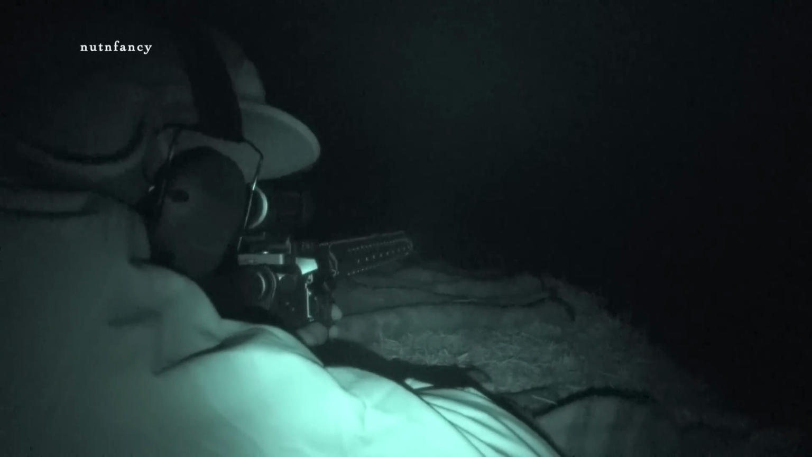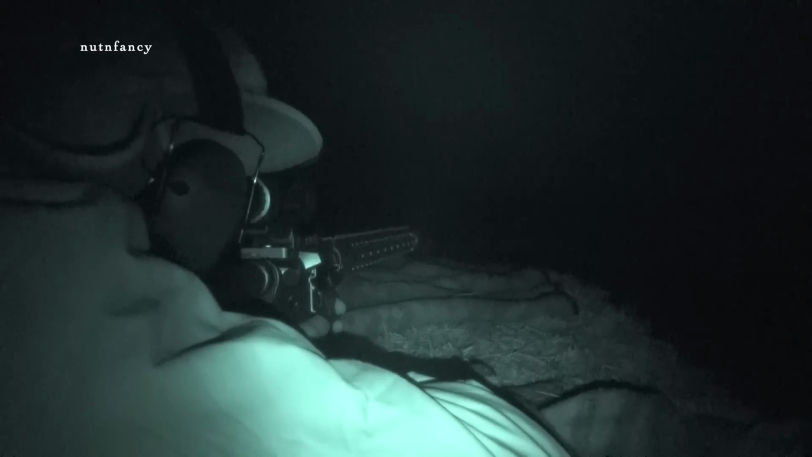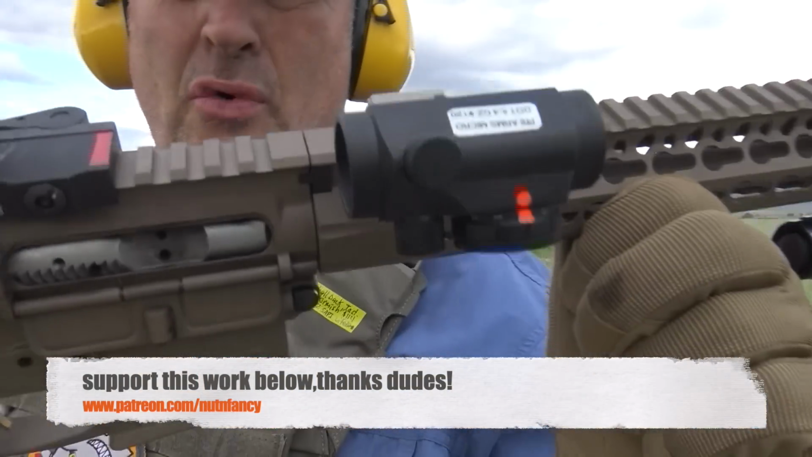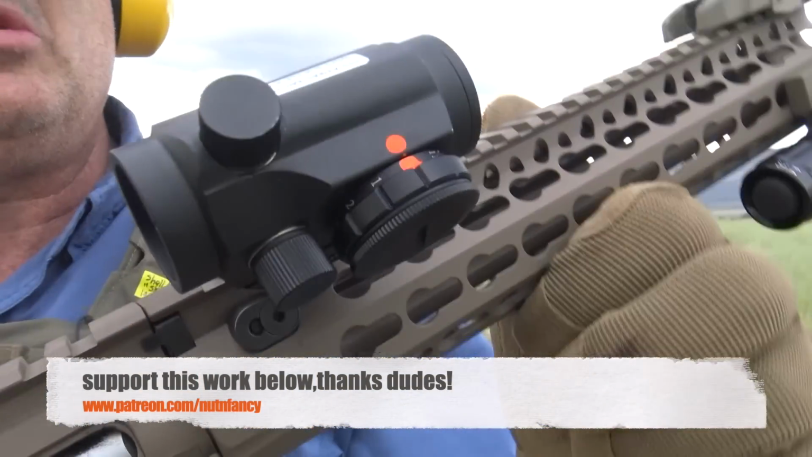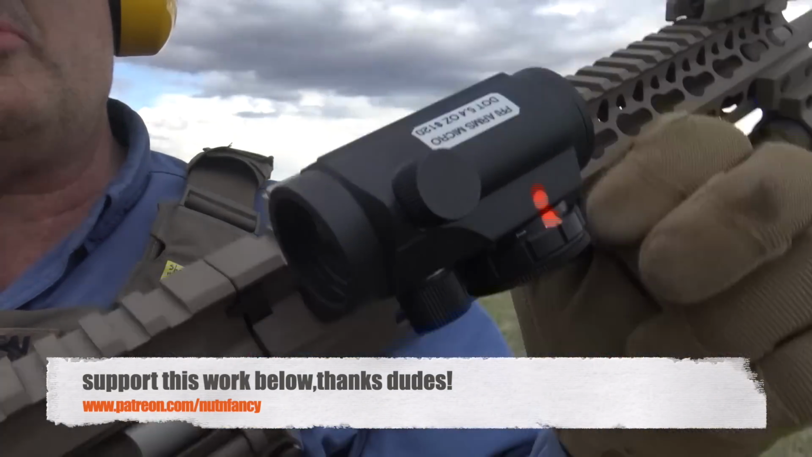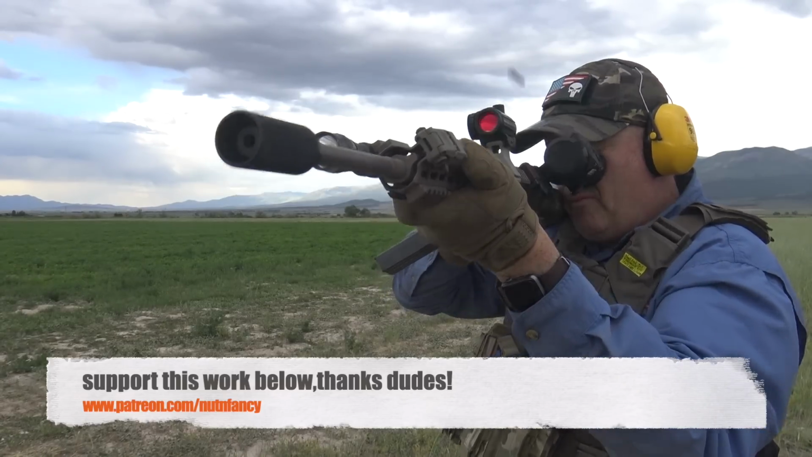Which brings us to my 45-degree offset Primary Arms micro dot. Here's the box. I'll put a link to this below. It's a great value micro dot red dot sight. It's not the best in the world. I love Holosuns, and I had a Holosun here. The Holosuns I recommend are linked below.